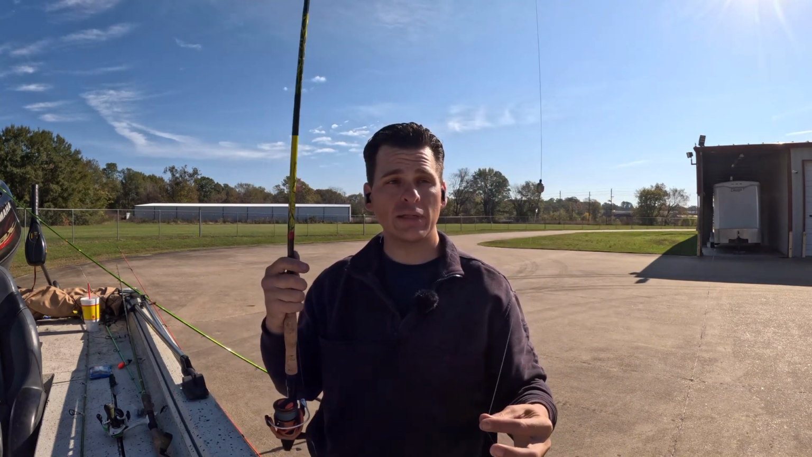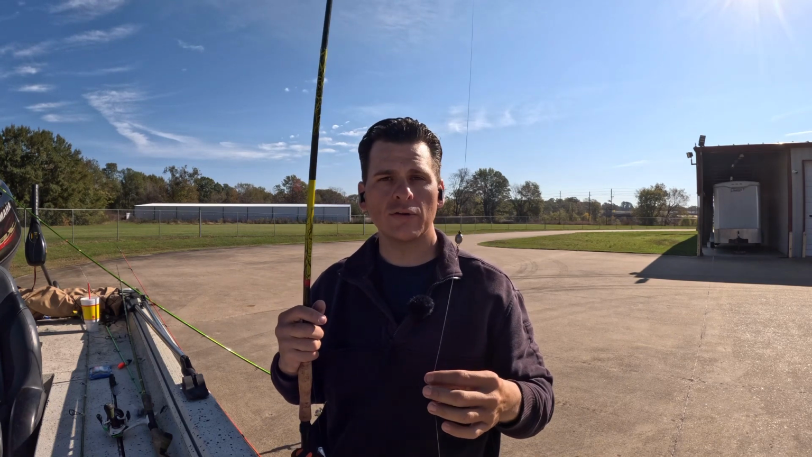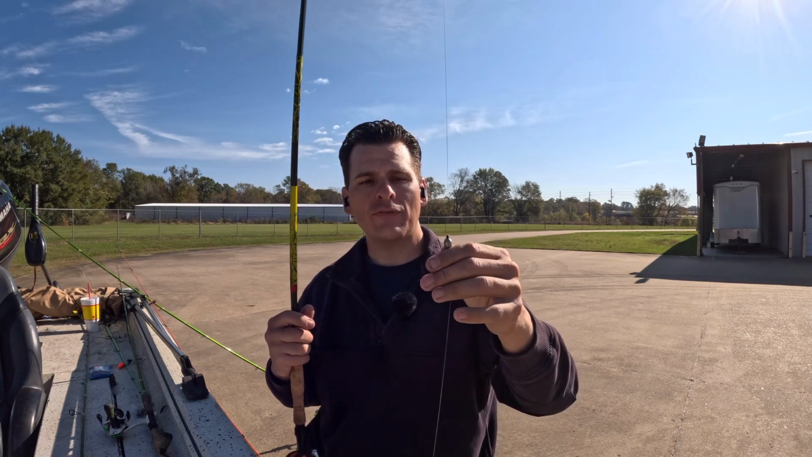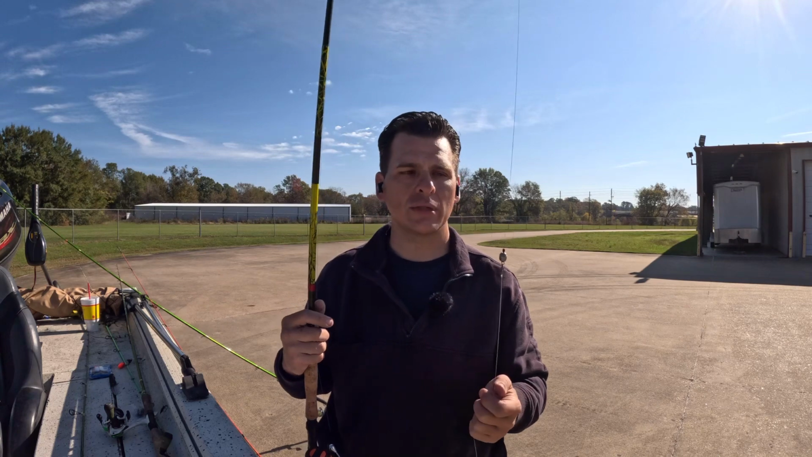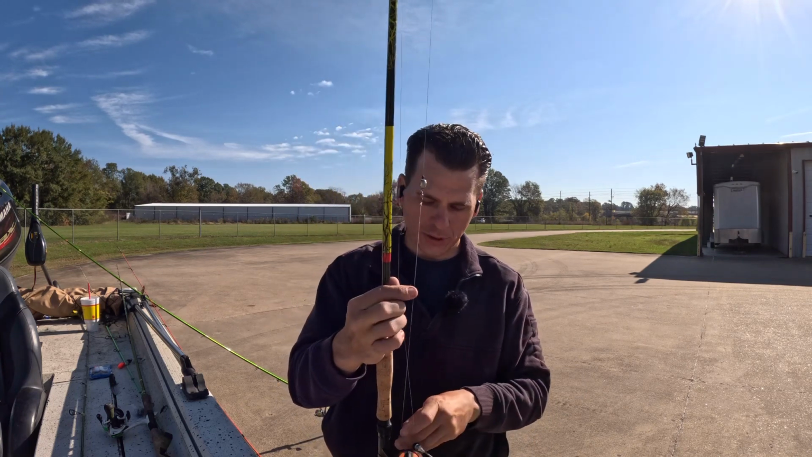You can cast with this. It's not going to drop so fast that it's going to get underneath the fish. It has a pretty good hang time on it. So if you're looking for just a do-it-all setup that you can just grab and go, you can do it all with this rig right here. You can vertical jig with it. You can cast with it. And this is really why I like this rig so much.